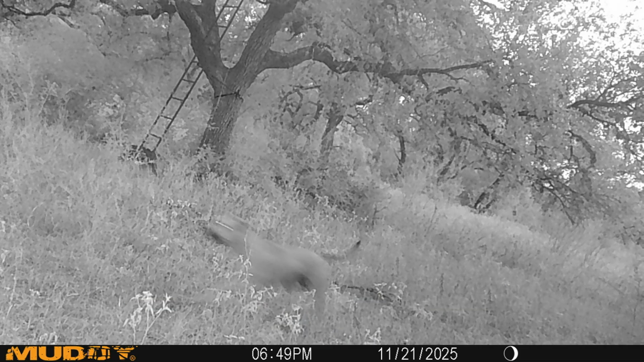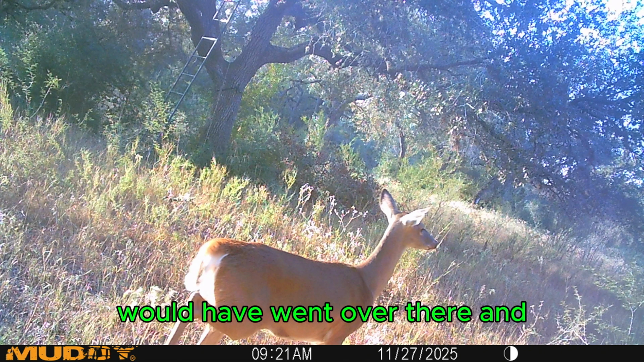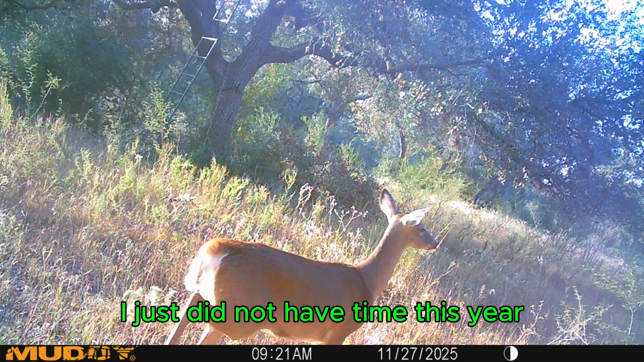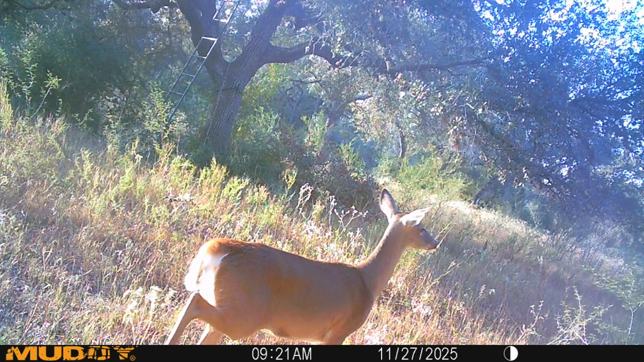But here's another picture of a really nice, healthy doe. I really wished I would have gone over there and shot some deer, but with work and everything else I had going on, I just did not have time this year. But that's all going to change, y'all. I must be spending a lot more time in the woods, and on the water.